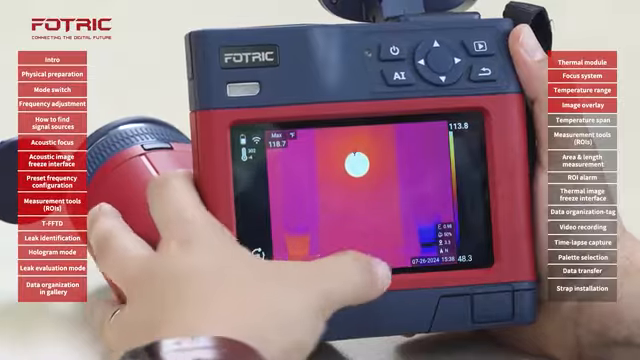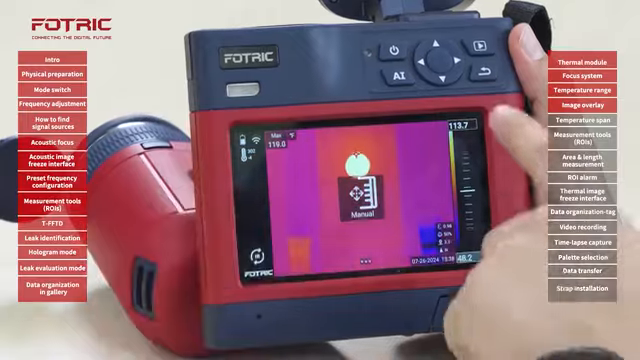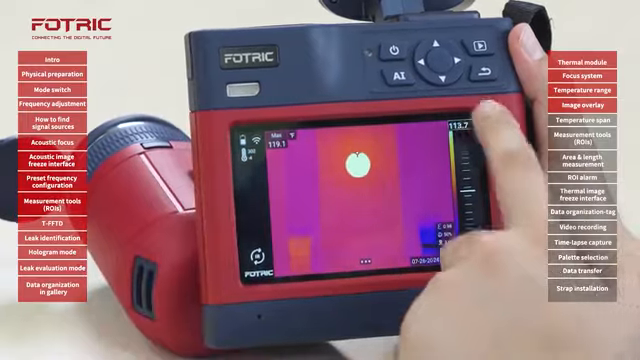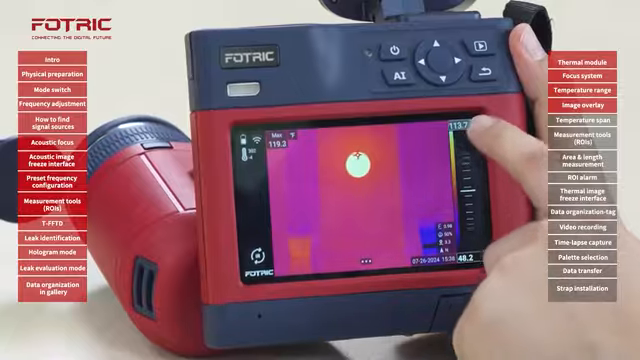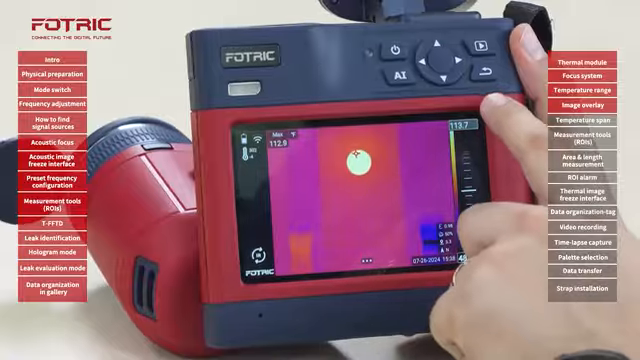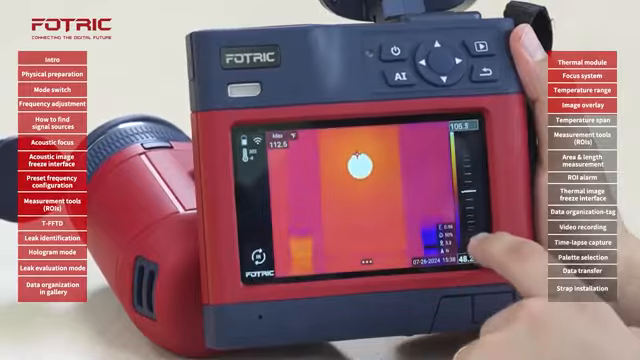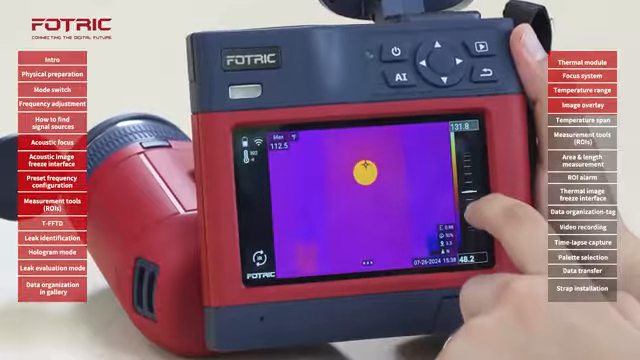Most users prefer to switch from auto to manual so that they can control the top and lower level of their range. If I tap the top one and tap also the bottom one, you will see that this one is gray and this one is black. This one is unlocked while this one remains fixed. I scroll on the screen and I can adjust that value.